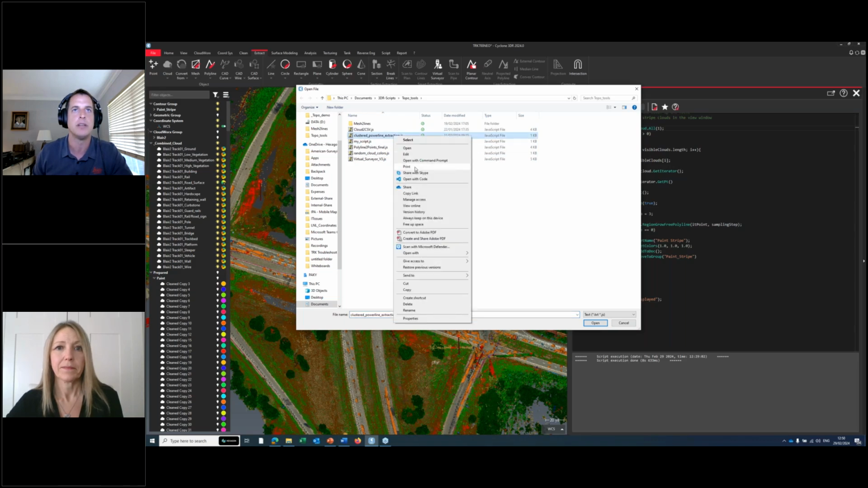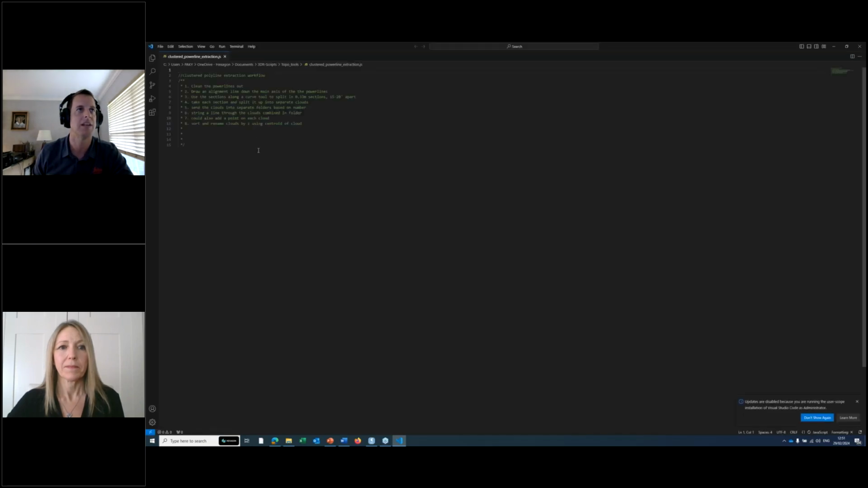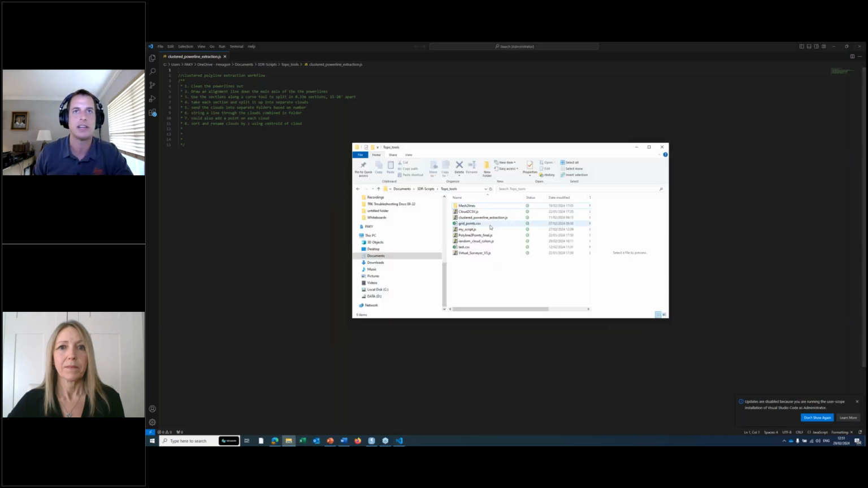We're going to open this up. Open with command prompt. Now we'll open it with Visual Studio Code. All this is a text file. All this is some text. This is a text editor. So all this is a text file. That's literally it. Really easy to understand. So actually, I think I clicked the wrong thing here. Show our script, yeah.